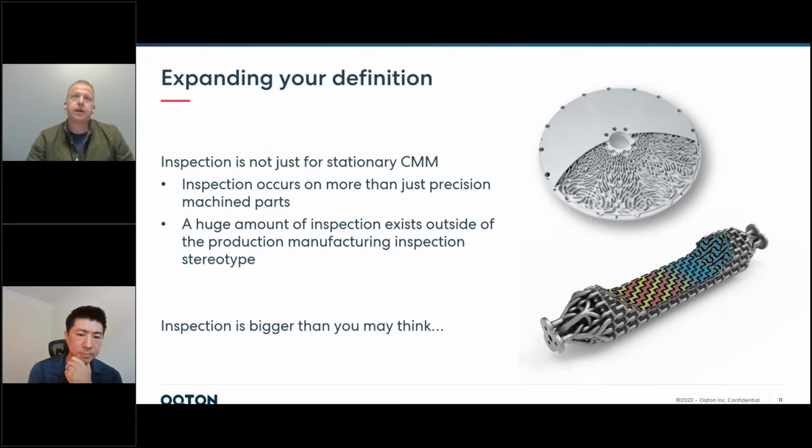So I want to talk a bit about expanding your definition of inspection. Inspection, typically in most people's minds, is in the lab with the CMM and hand tools and a lot of gauges and things like that. And inspection really occurs on more than just precision machined parts. If you're going to do something with quality, you need to inspect it. So a huge amount of inspection exists outside of this traditional stereotype of inspection, and it's actually much bigger than you may think.